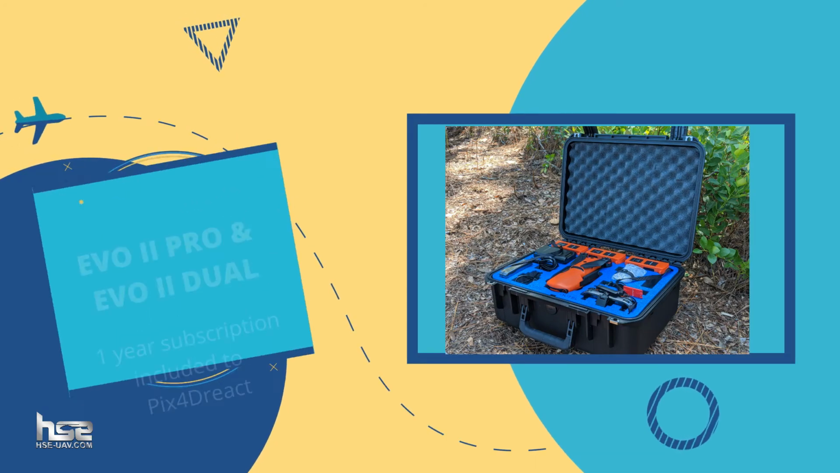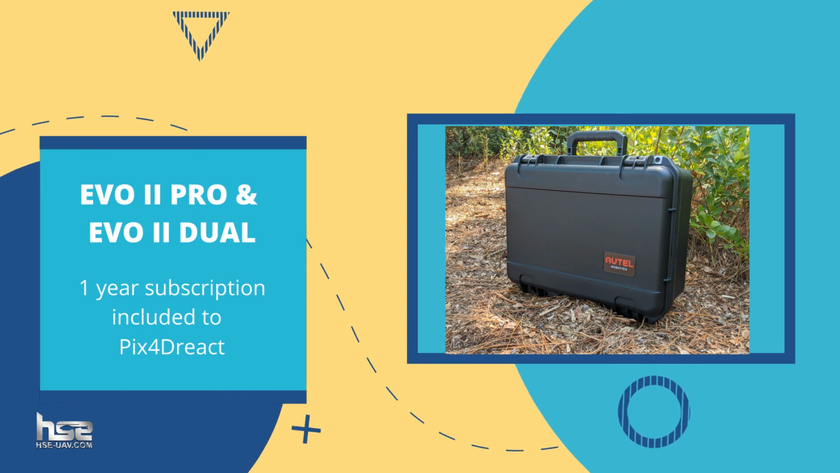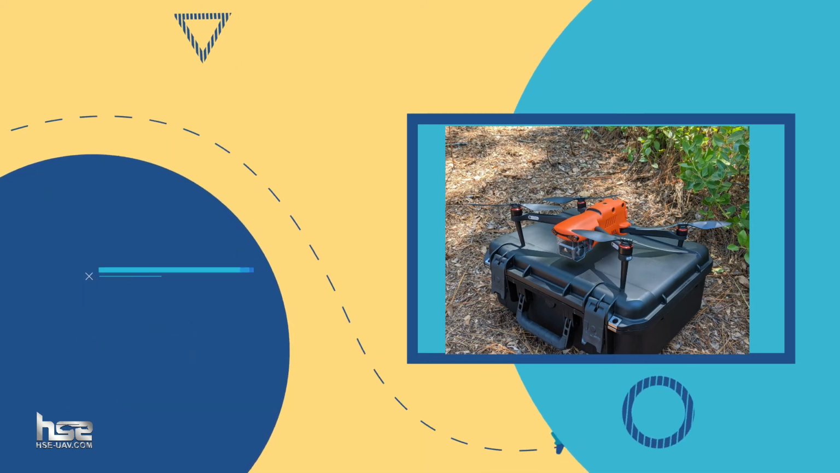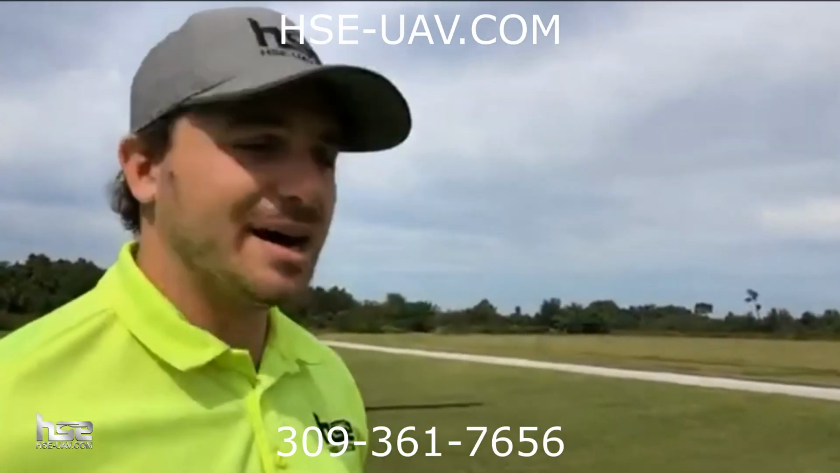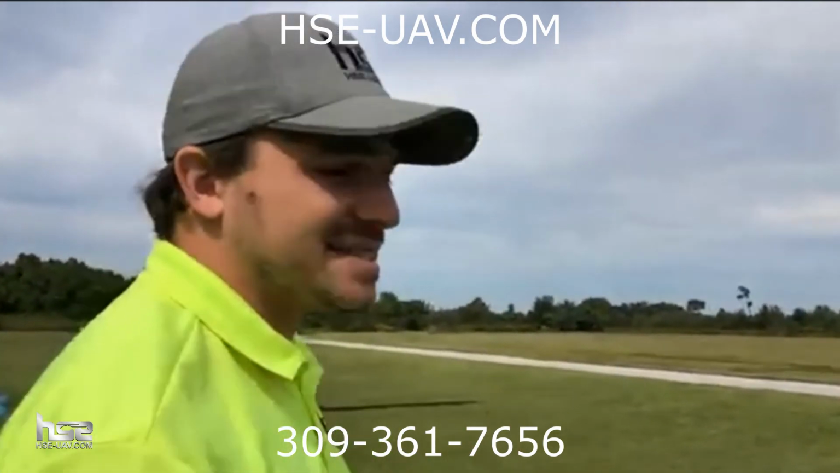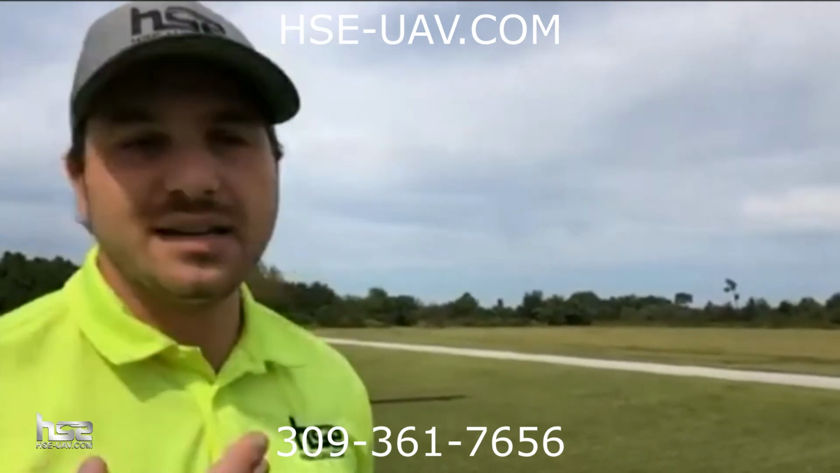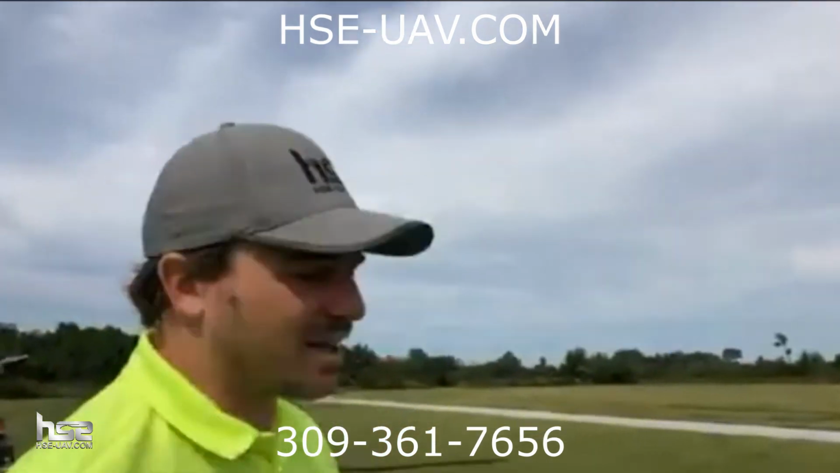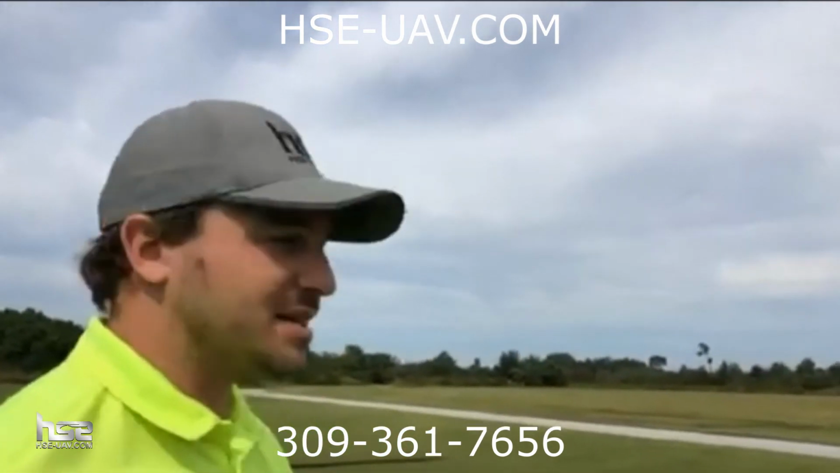There's actually another great feature I forgot to mention. With the EVO II Pro and the EVO II DUAL, there's actually a 1-year subscription included of Pix4D React, which is just an incredible software. If you guys take a look at pix4d.com's website, you can see just the incredible features that Pix4D React has. And they have a whole suite of software available too, and you can actually use that credit to other software besides Pix4D React as well. So that's a huge advantage to the EVO, really, is just that subscription to Pix4D.